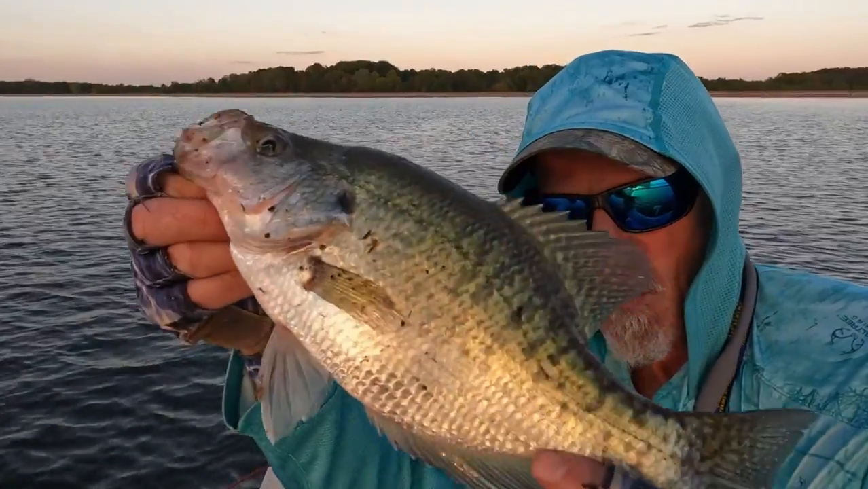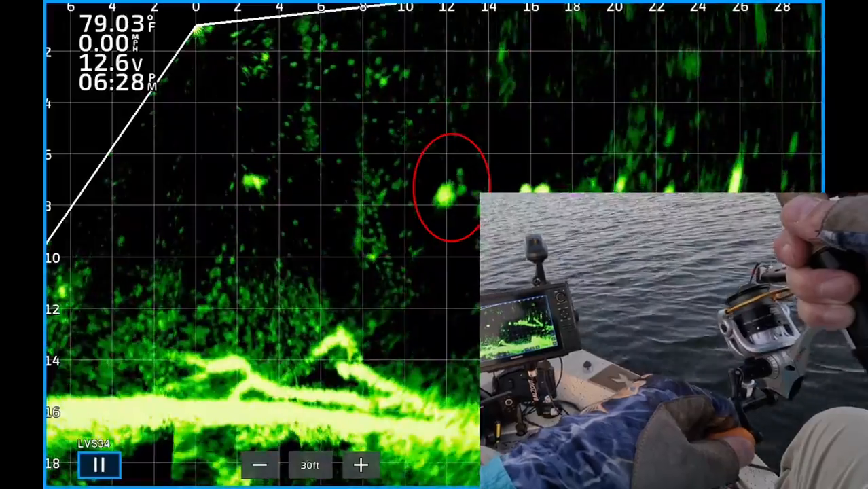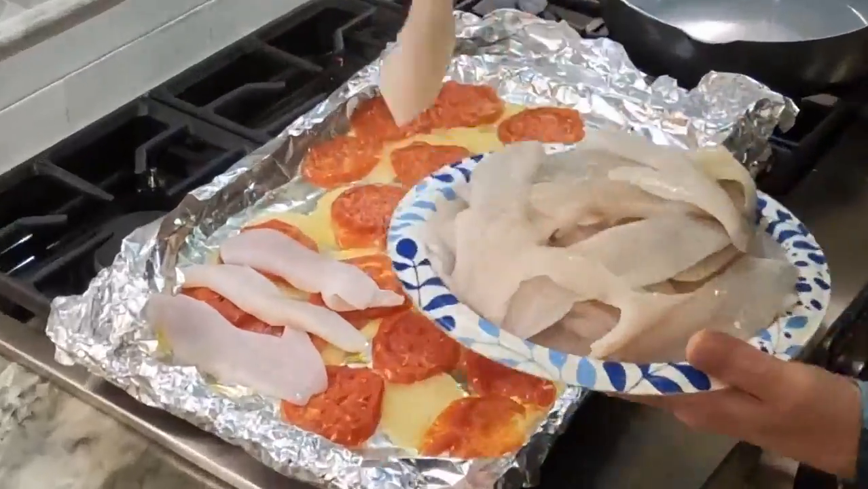We're catching some slab crappie on jigs using Garmin Panoptix LiveScope. I've got picture-in-picture. I'm going to show you how I catch them. Be sure to hang around and watch the end of the video.